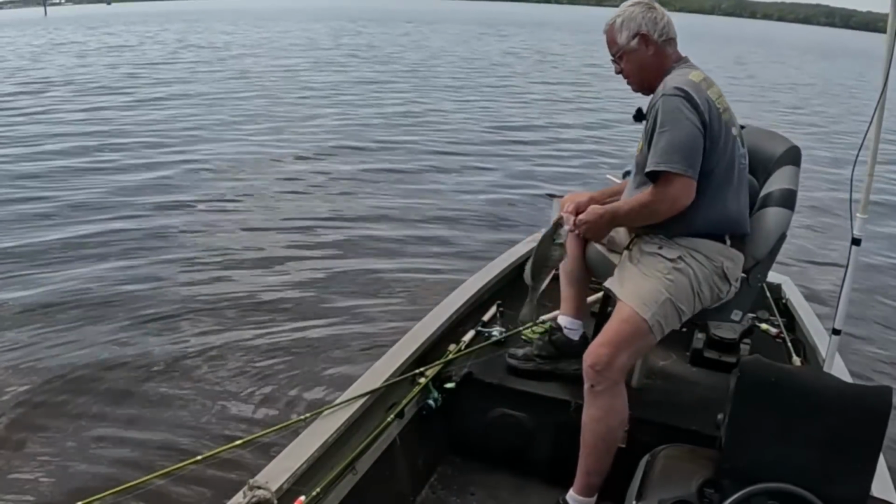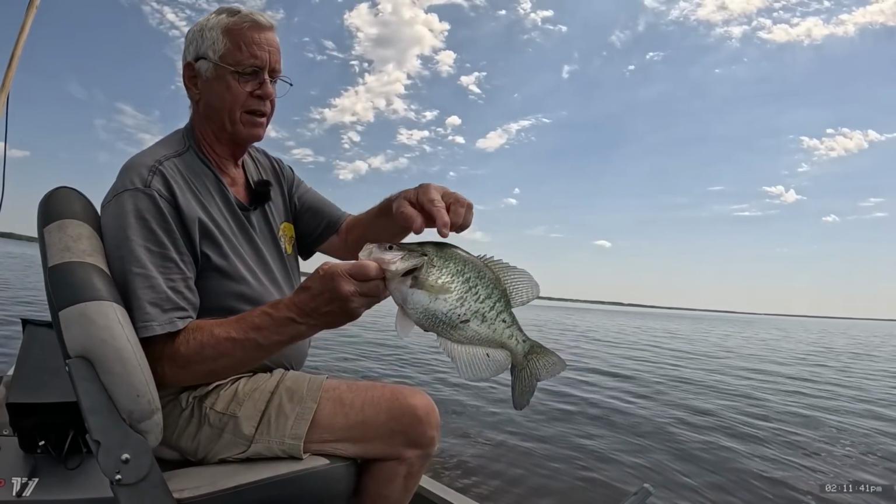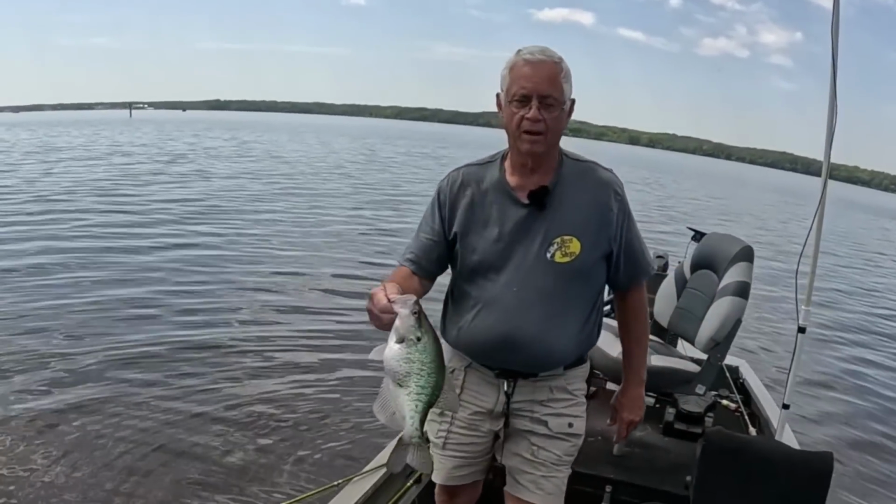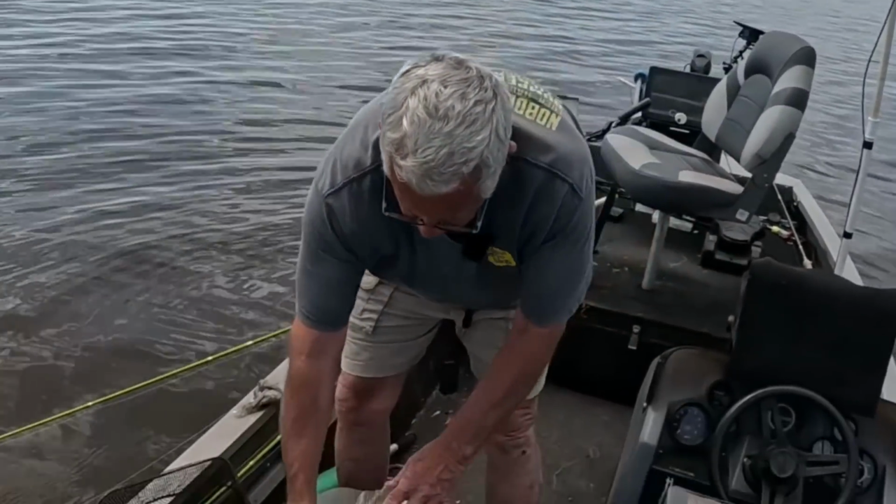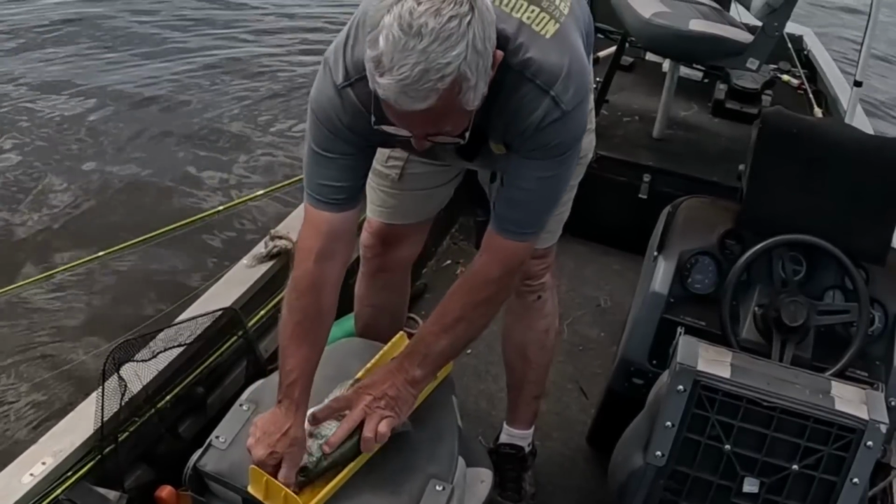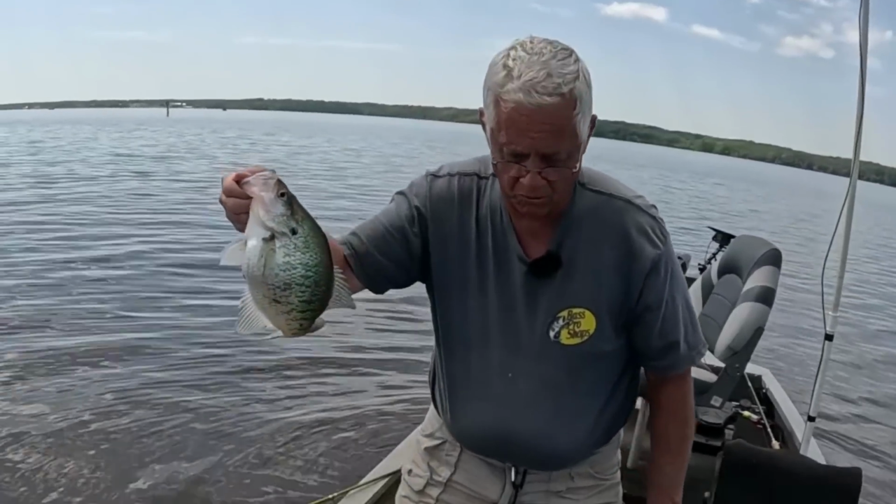Man, that's a big old fat one. Look at that fish here, man. That's crazy, ain't it? I mean, just fish on top of fish right there. That is a 15.25 inch fish. 15.25.